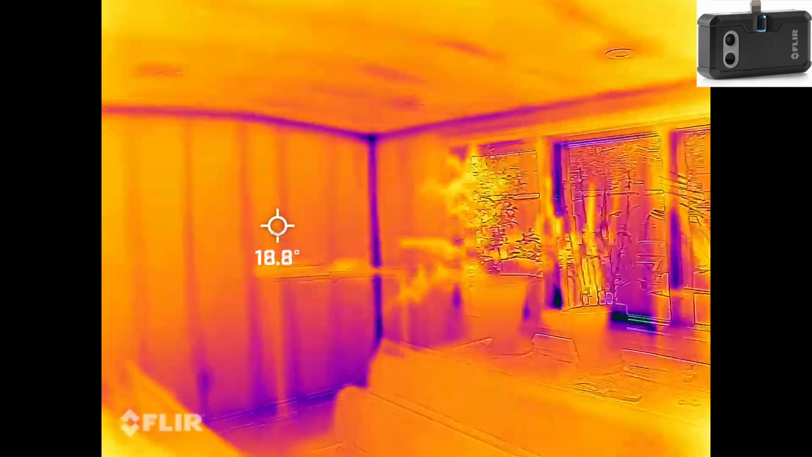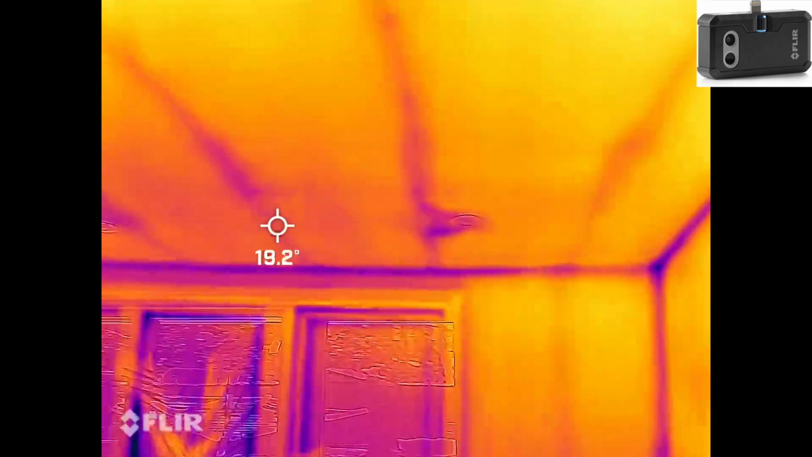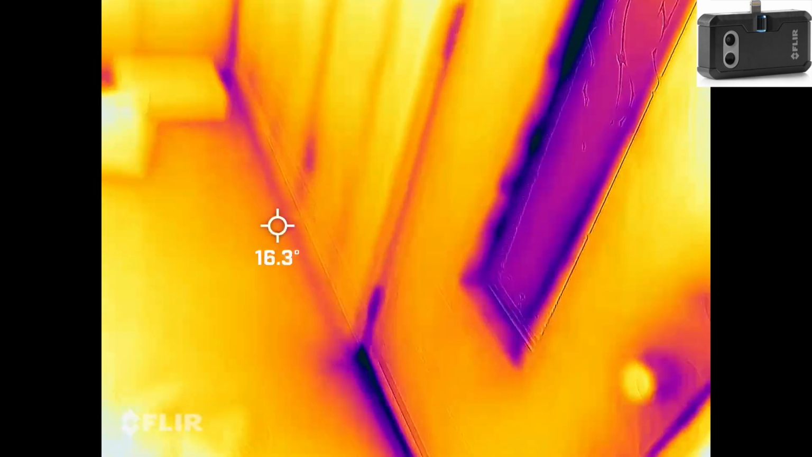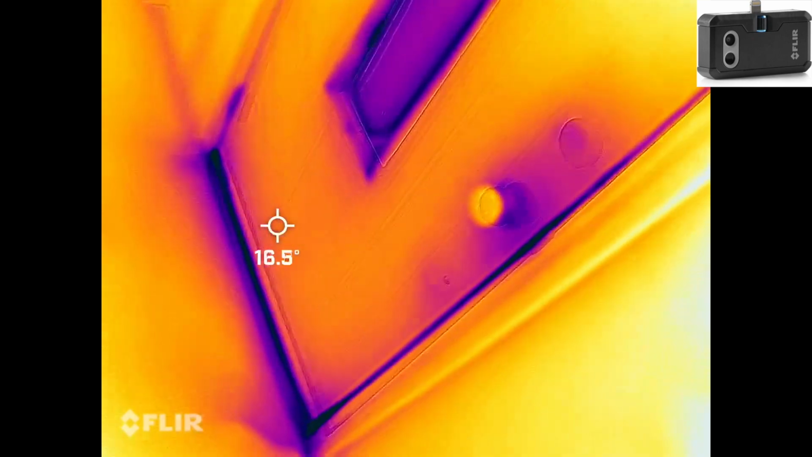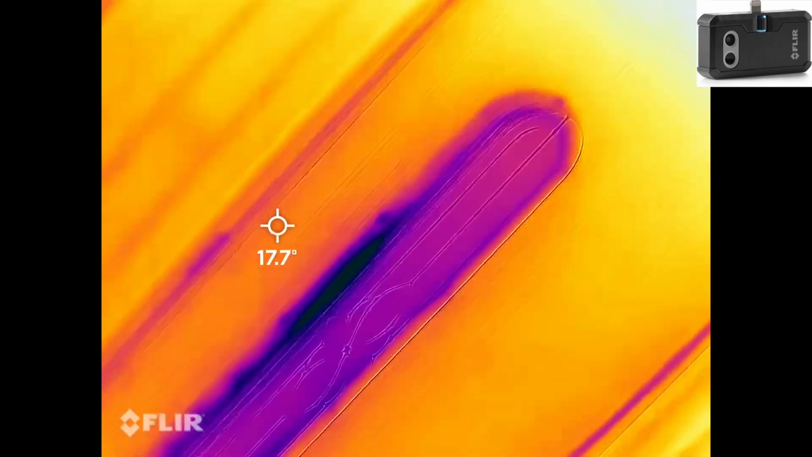You can see a larger area at once, and you get a decent idea of where possibly the leaks are, where the hot air is escaping, or where the cold air is leaking through.